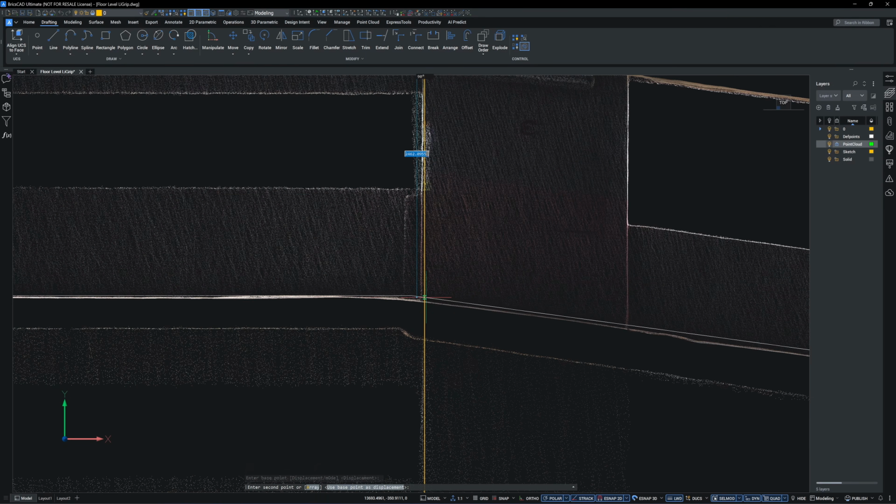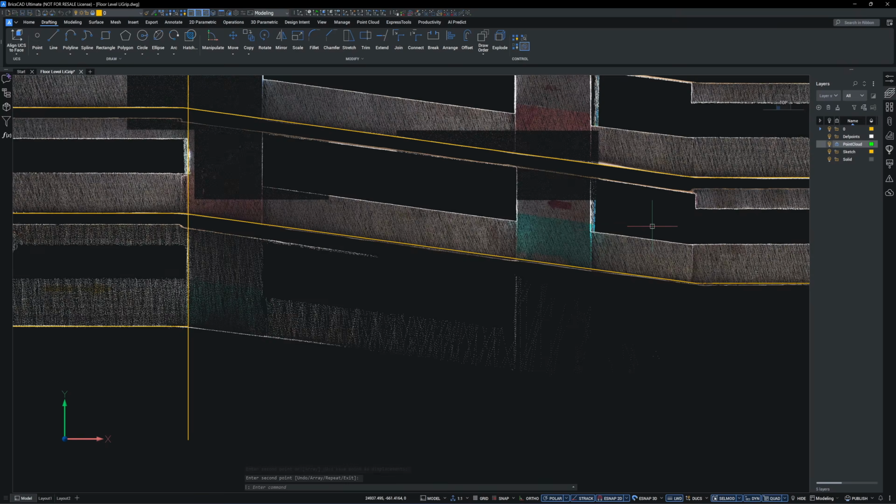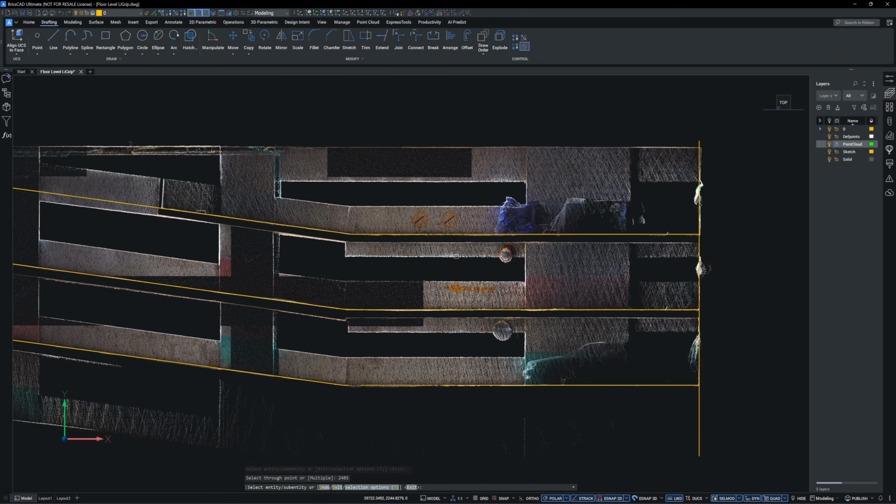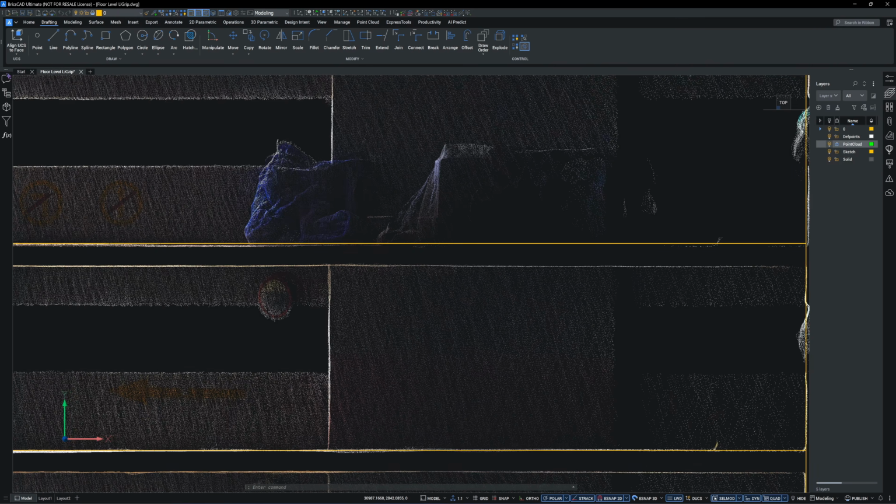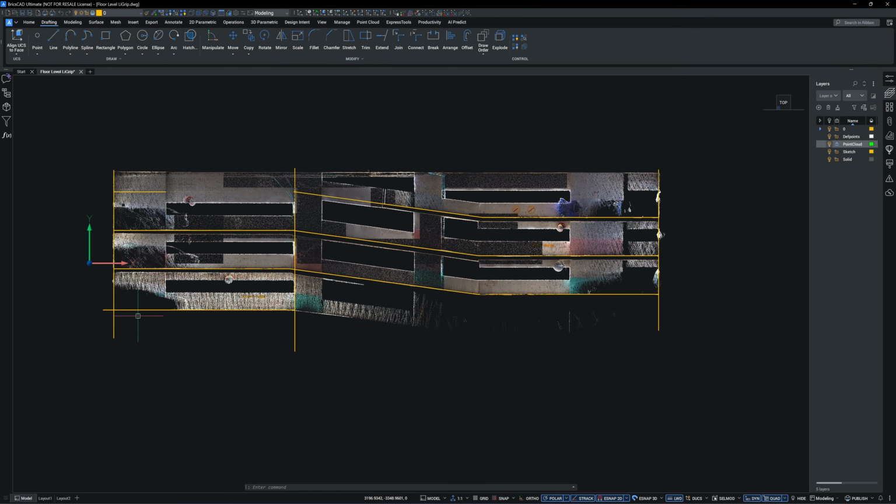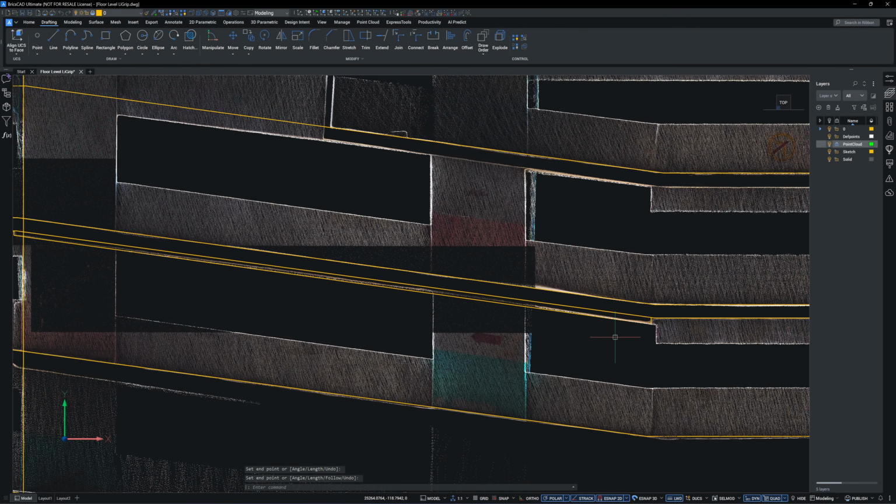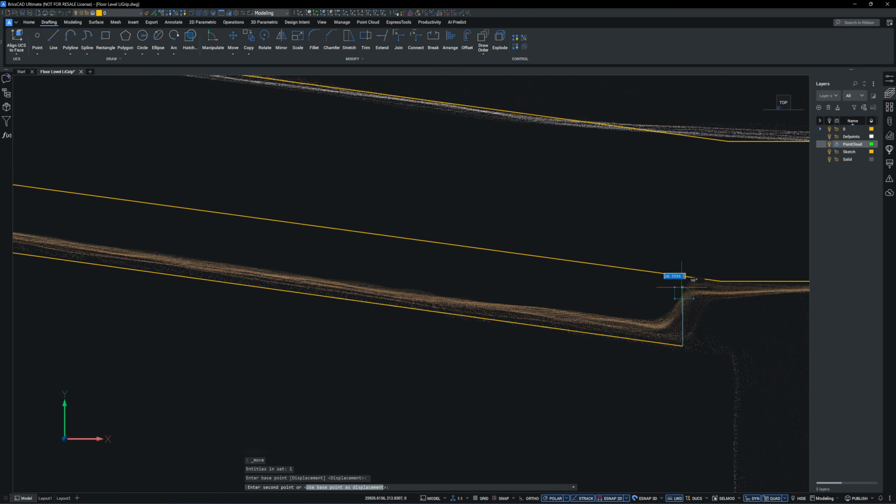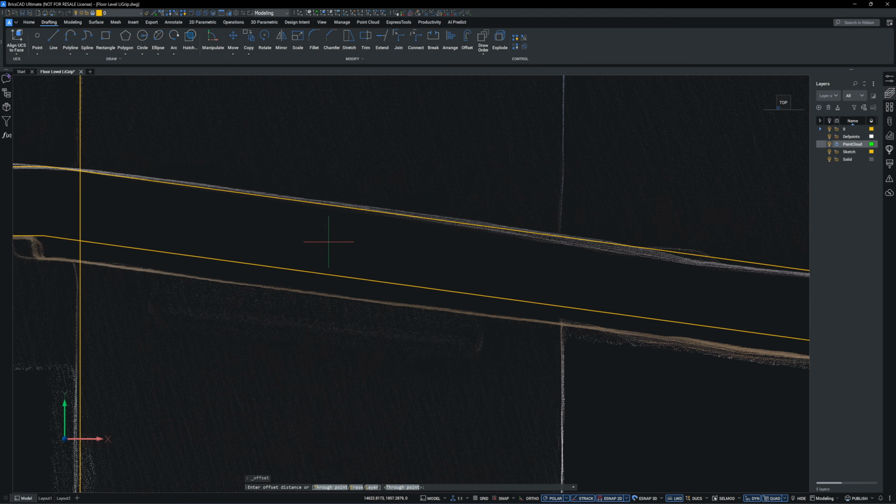When I offset the line from the floor above down to the floor below, they match perfectly. The same result appears when I offset the floor line upward to the floor above. The scan precision is excellent. I can even detect that the floor slab in the ramp area is about 75 mm thicker.